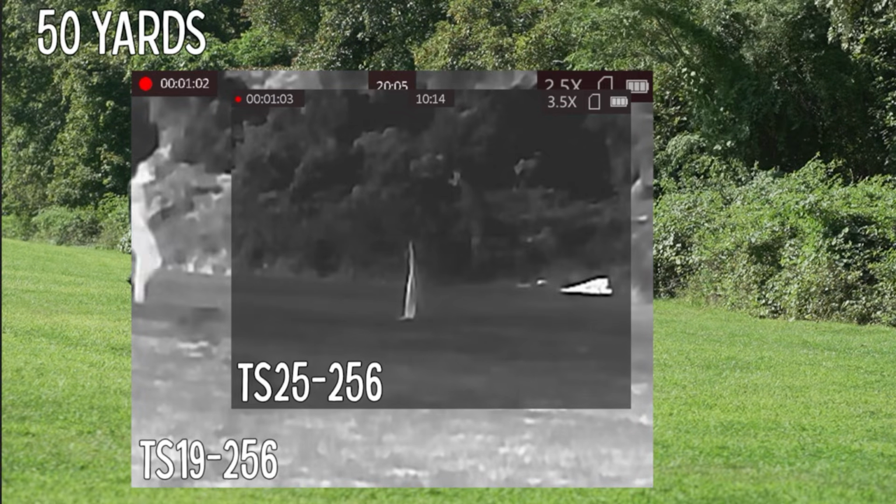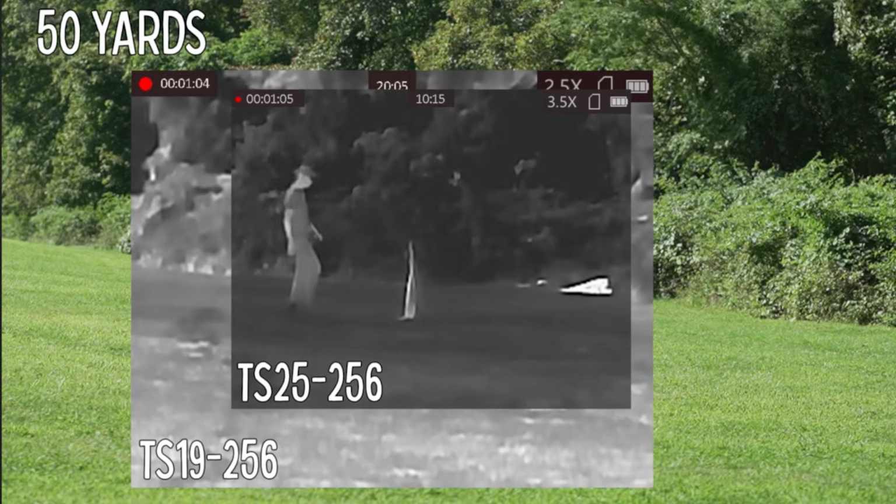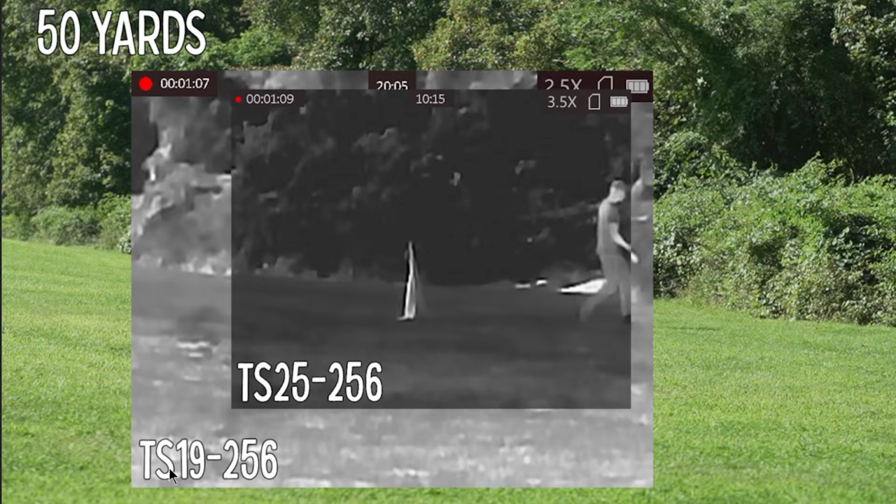So as I walk into frame here, the TS19 is going to pick up the heat signature first, and then the TS25 will pick it up after. Now, keep in mind, when you're looking through the eyepiece of either one of these scopes, you're looking at the same digital screen. It's a 1024 by 768 OLED display that you're looking into here. So in this image, the TS19 is actually scaled up a little bit in order to match the perspective.